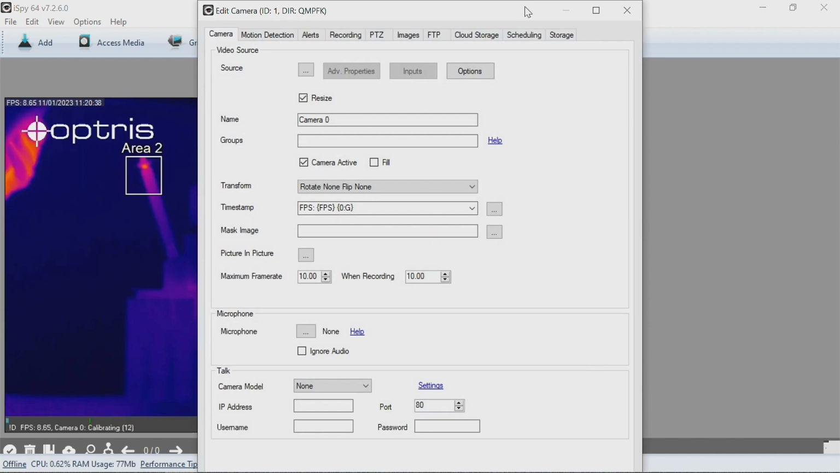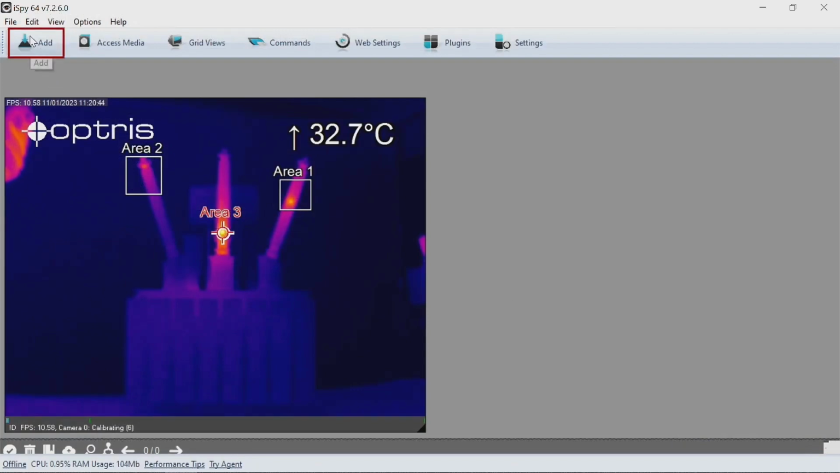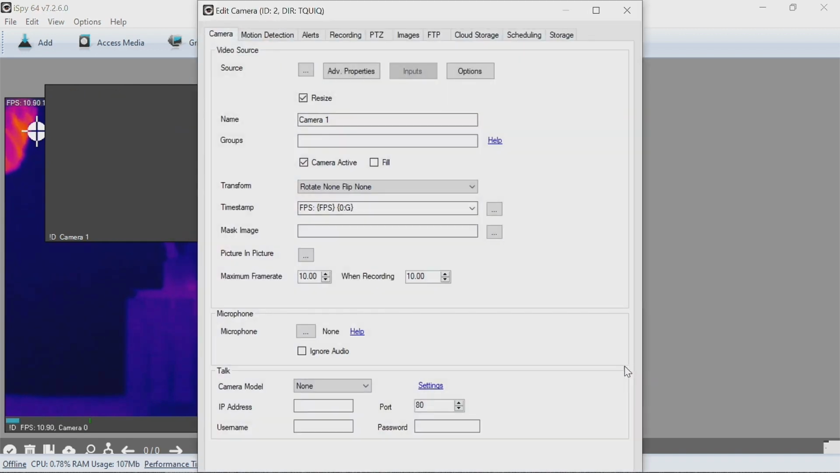The next step is to integrate the visual camera into the software iSpy. Go to the menu Add Local Camera. On the tab Local Devices, select the maximum video resolution of 1280 x 720 pixels for the visual camera. Click on OK and Finish.